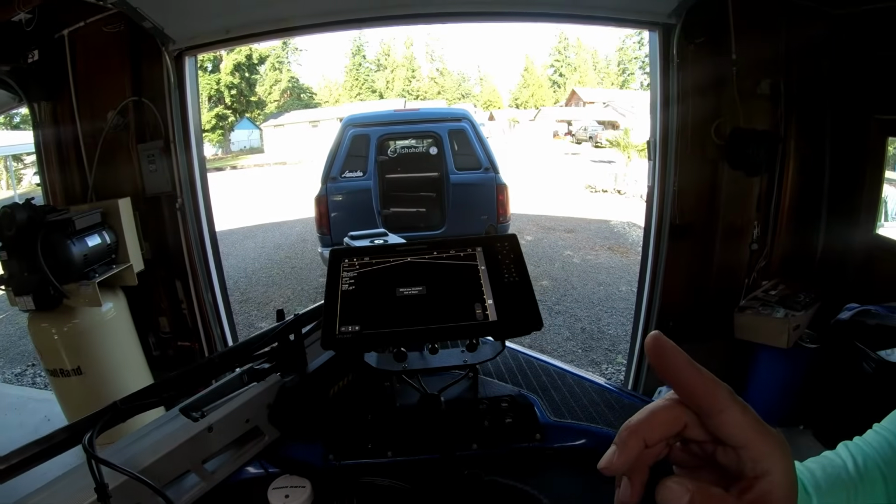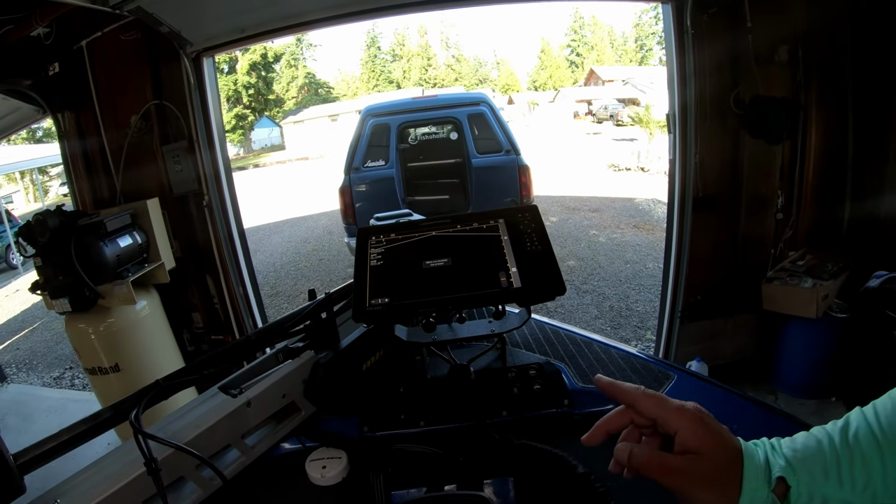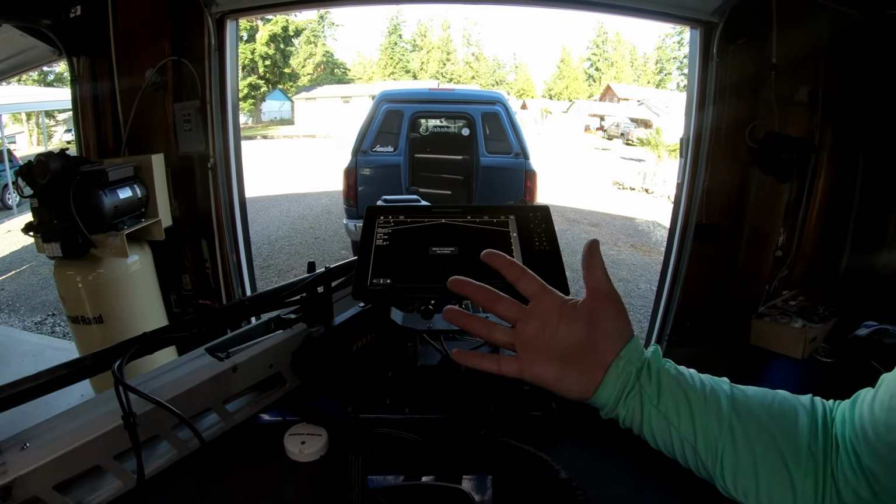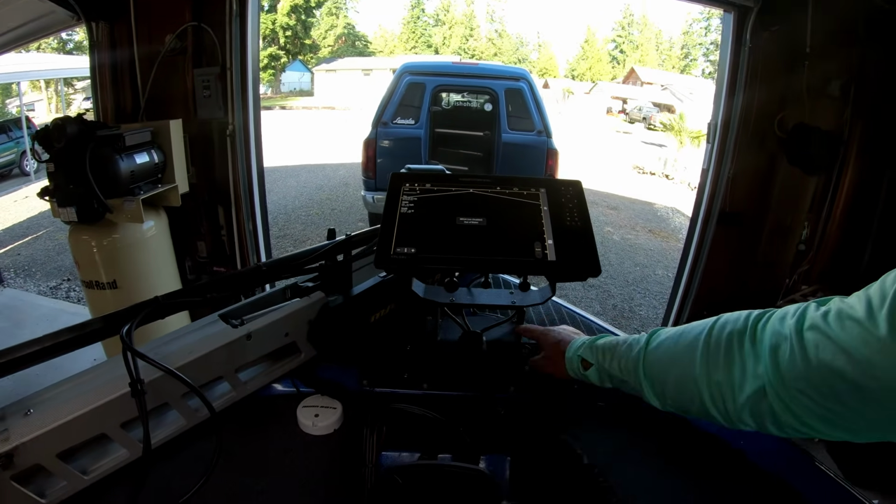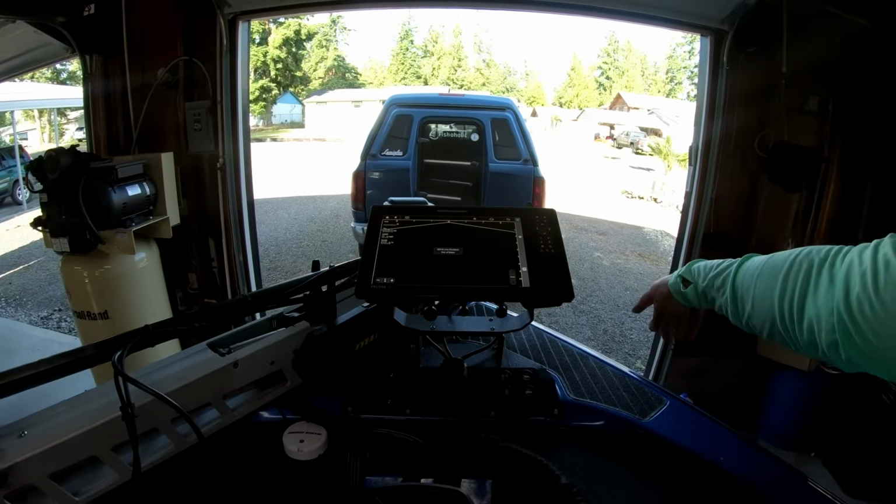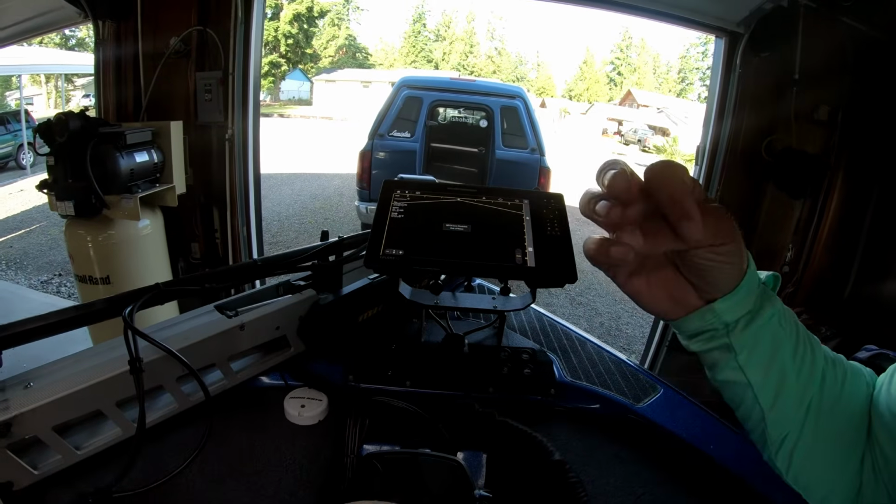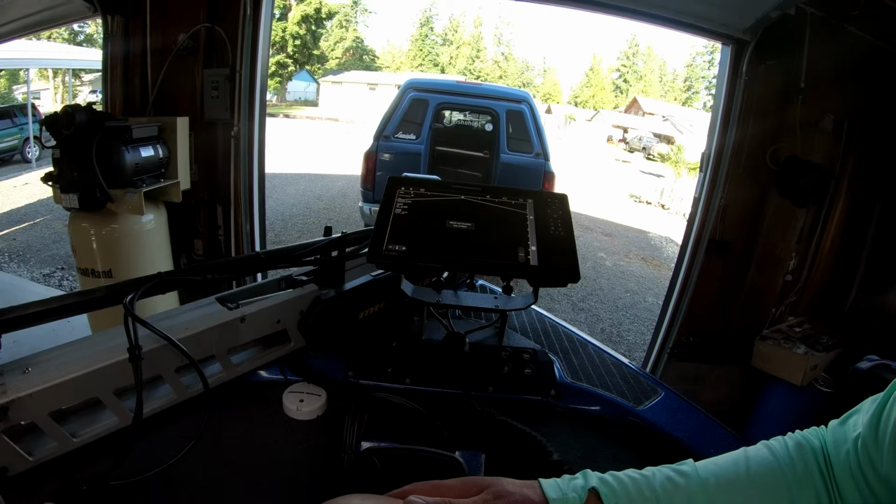Let me go over one negative, the one that probably really bothers me about the unit, and this is a me problem, not probably most of you. I have these giant meat hands, and to take this power cable off the back here, when I tilt it up and I'm standing down here, my big old fingers have a hard time unscrewing or screwing it in or getting it lined up on the power cable only.